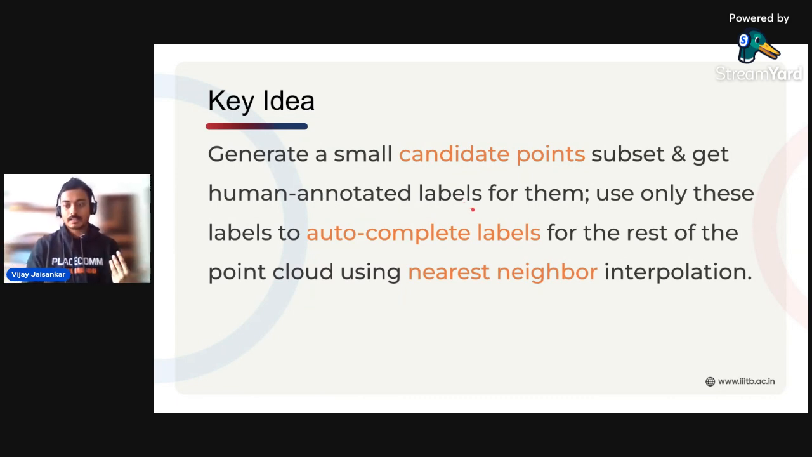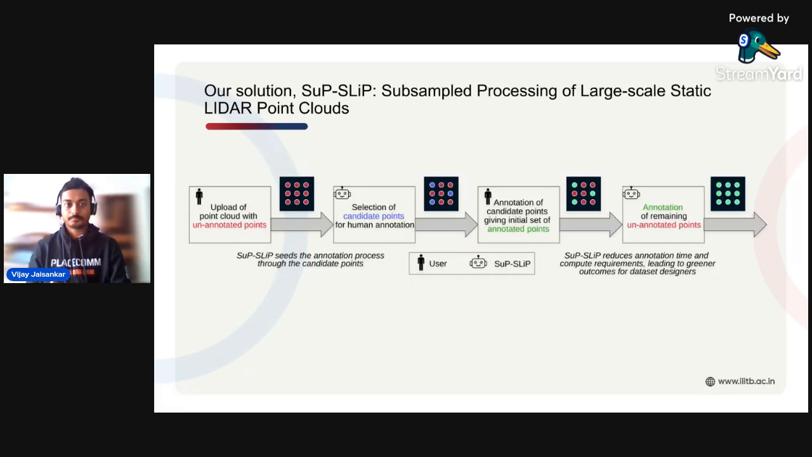You can think of it as you suggest a seeding strategy, we get labels for the seeds, and then use that to propagate labels for the rest of the point cloud. You can imagine that this saves a lot of time and money, because by annotating only a fraction, you save the effort for the remaining fraction of the point cloud.